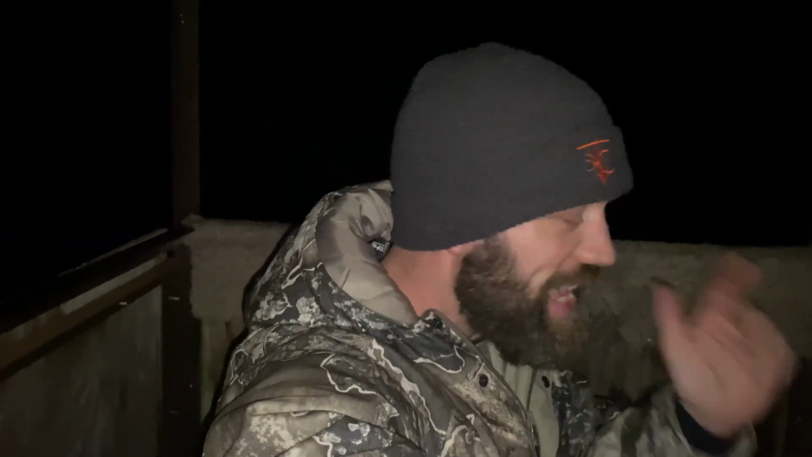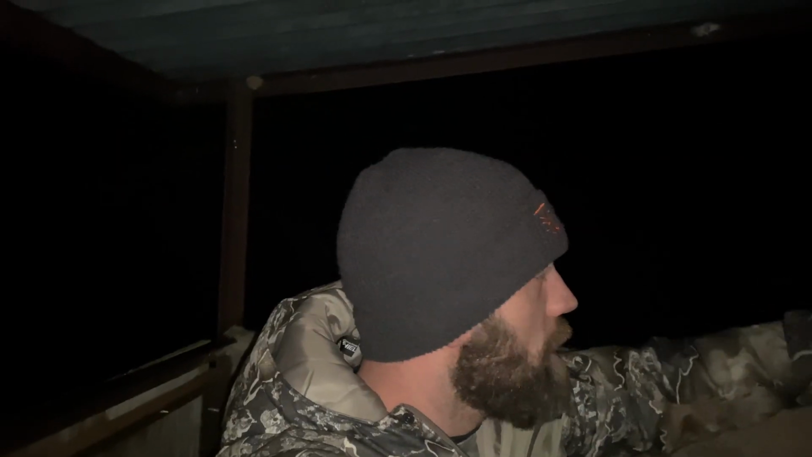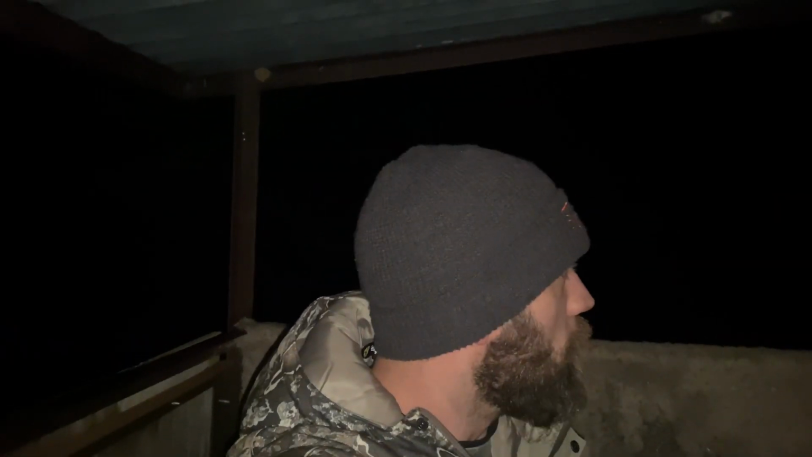All right, guys, day number 3. We have a pig down. Came in behind the feeder in the trees, worked its way kind of around the feeder, got to the opening where the trees ended, started cutting across right in front of me, ranged it out. I think it's around 85 yards, but shot, it dropped, it hasn't moved. So I'm just gonna give it a couple more minutes and we'll go head on over, check it out.